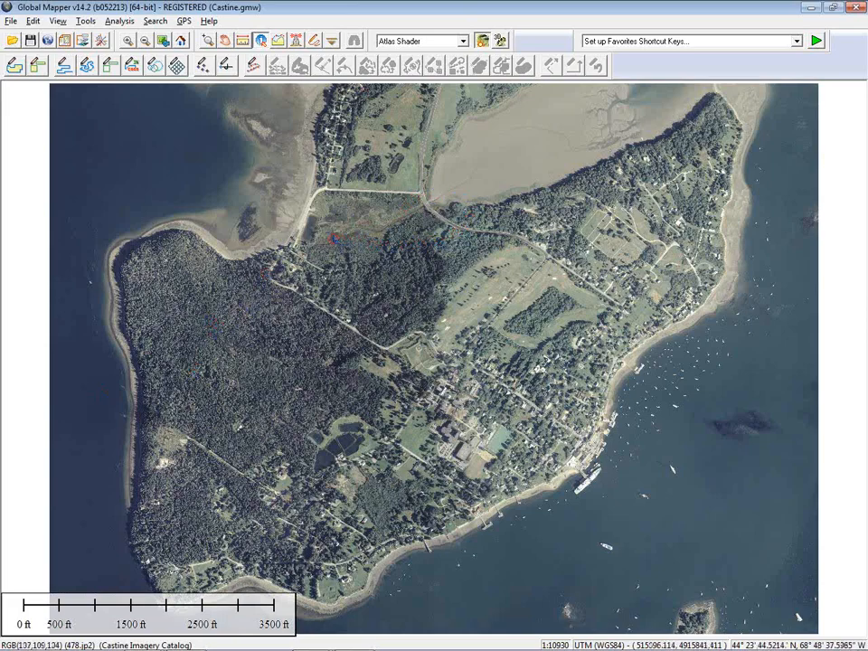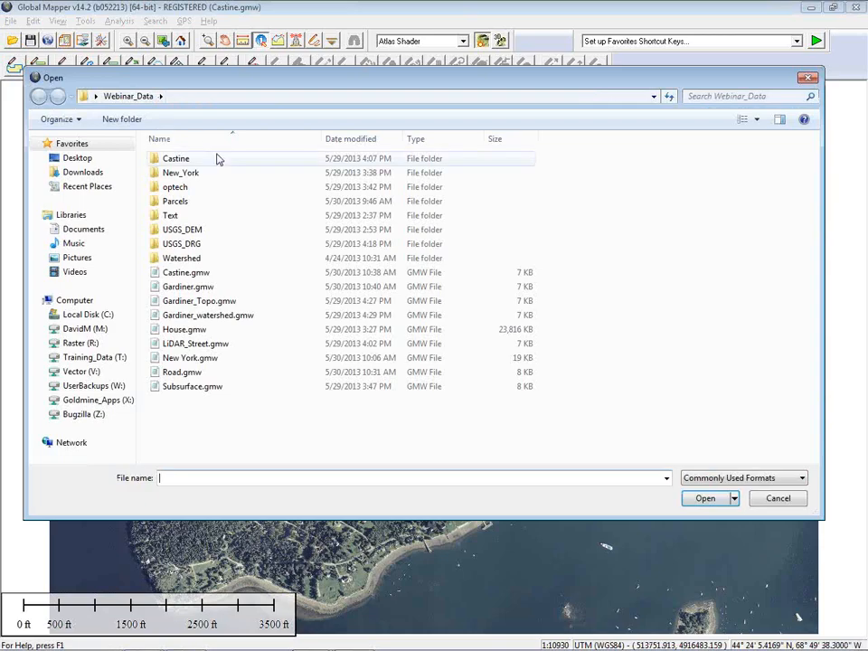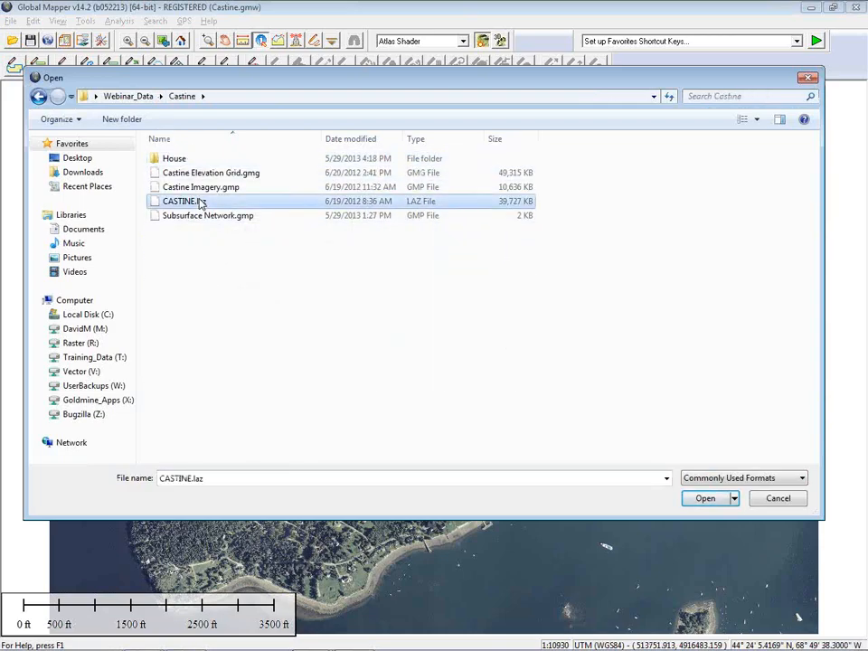I have some LiDAR data that covers at least most of the town, and I'm going to go ahead and import that LiDAR data. The import process is a simple file import, and I'm going to choose a .laz file. This .laz file is a compressed LiDAR file. Global Mapper will also work with the uncompressed .las. But in this case, the compression saves a little bit of space on my hard drive, so I'm just going to simply import that layer.